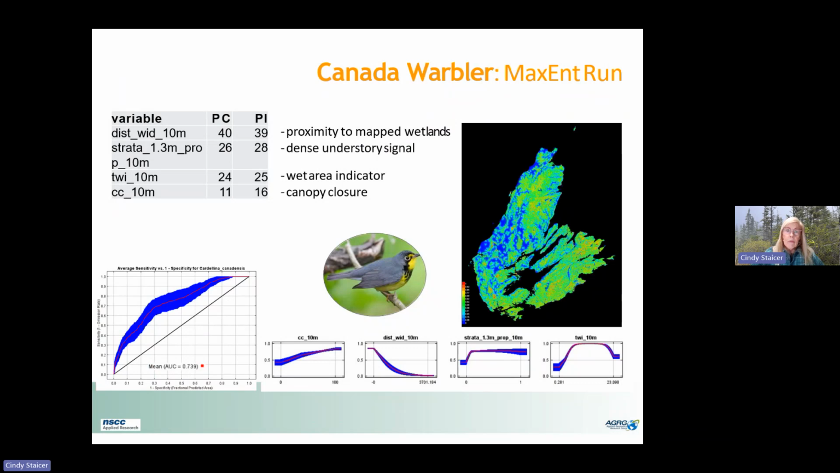For the Canada warbler, the most important variable was proximity to mapped wetlands. The next was the mid-story tall shrub layer, and another wet area indicator, and the fourth one was canopy closure.